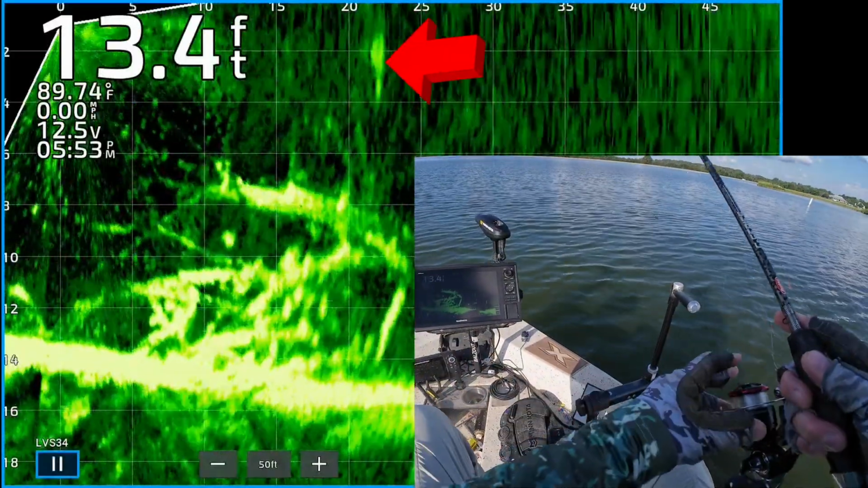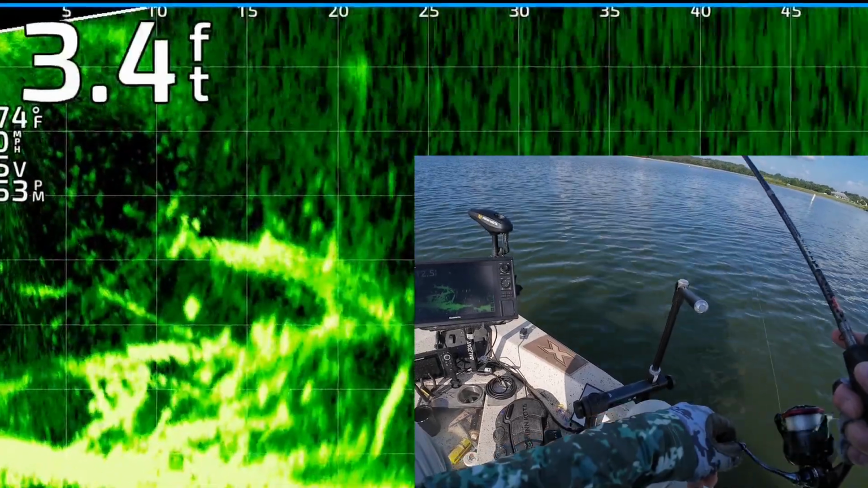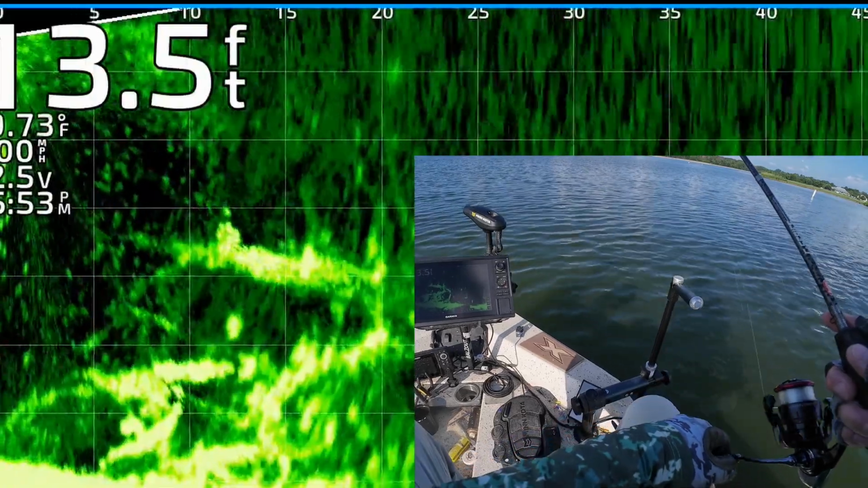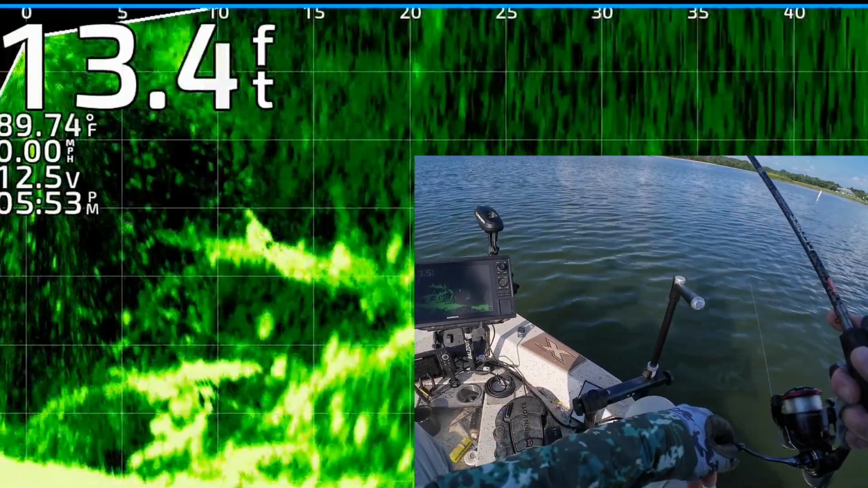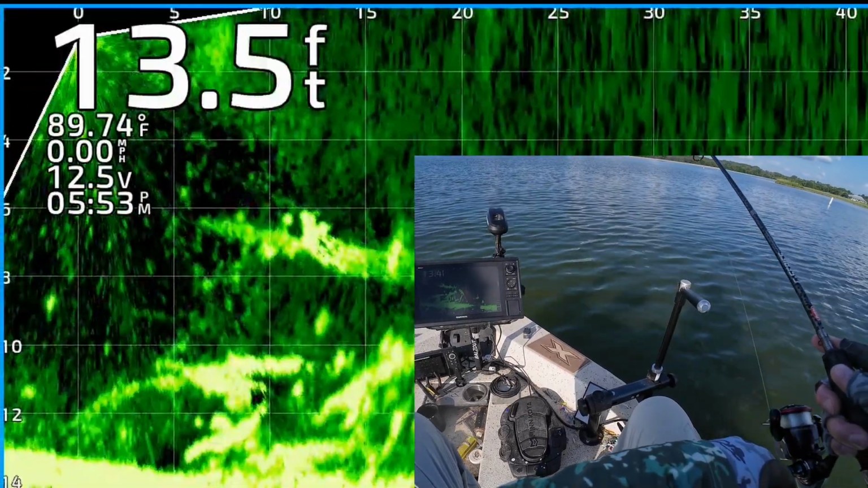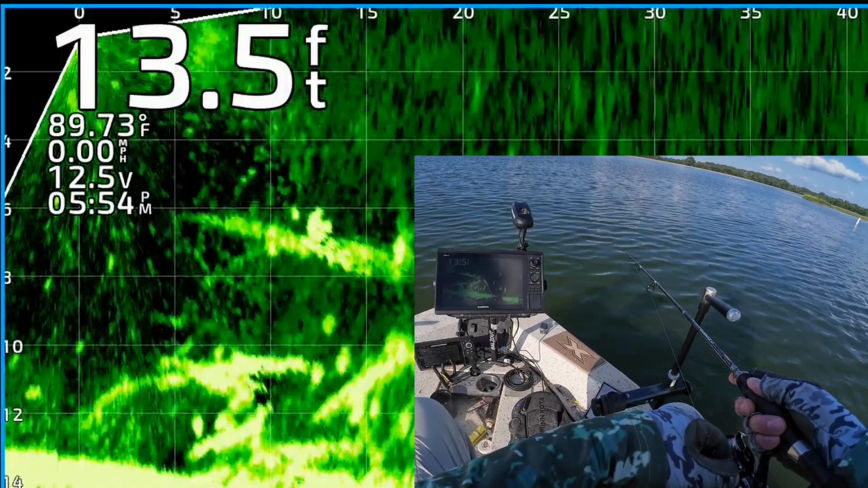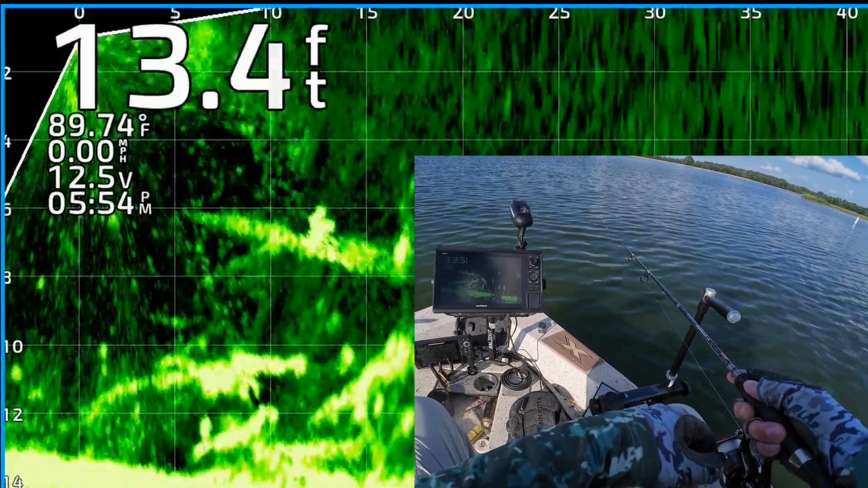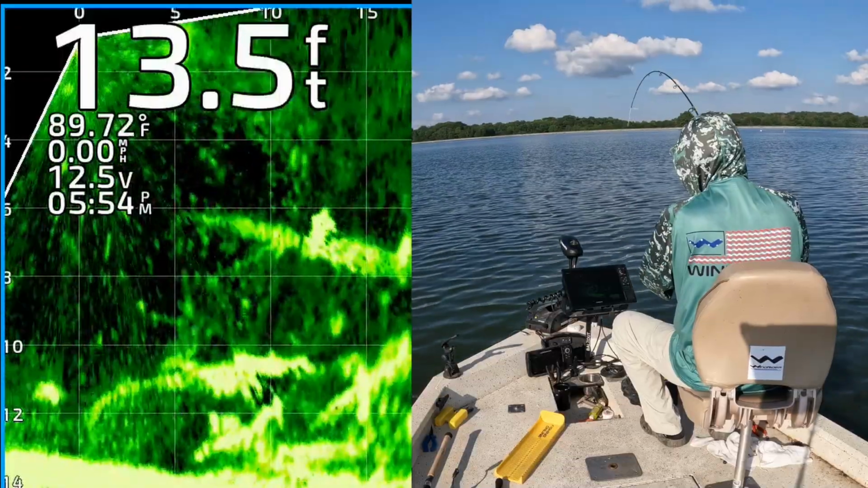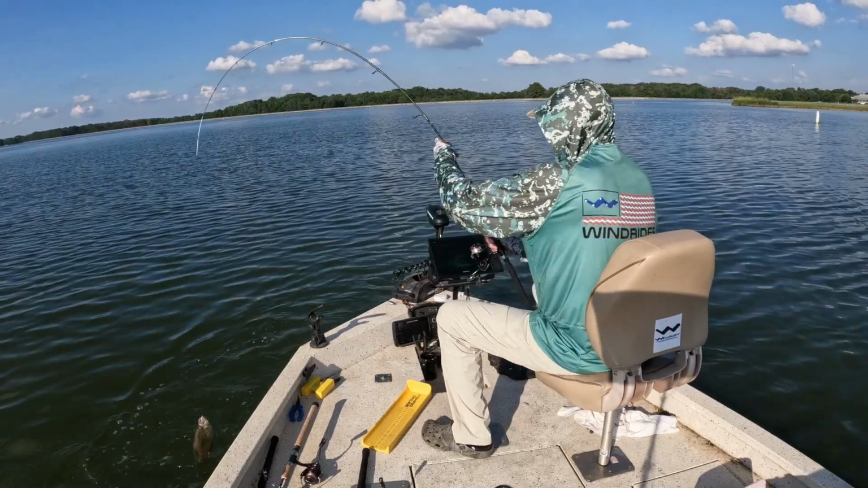You can see the ones down deep, but it's hard to get to those fish without getting hung up. So I'm sticking to the ones on the top of the brush. That's about 8 feet deep or so. Just dragging it on top. No takers there. So I'm going to drop it down into that deeper brush. One of them's chasing it already. He's about to get it. That came up and got it. Maybe we are onto something here.